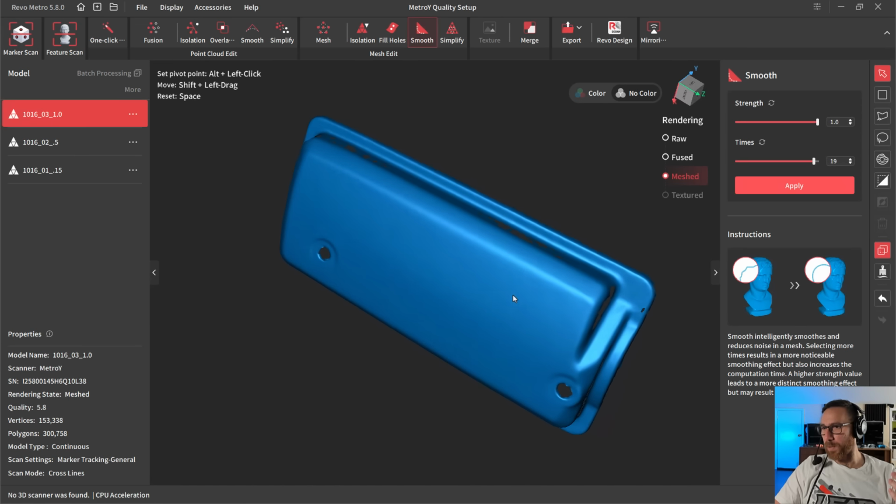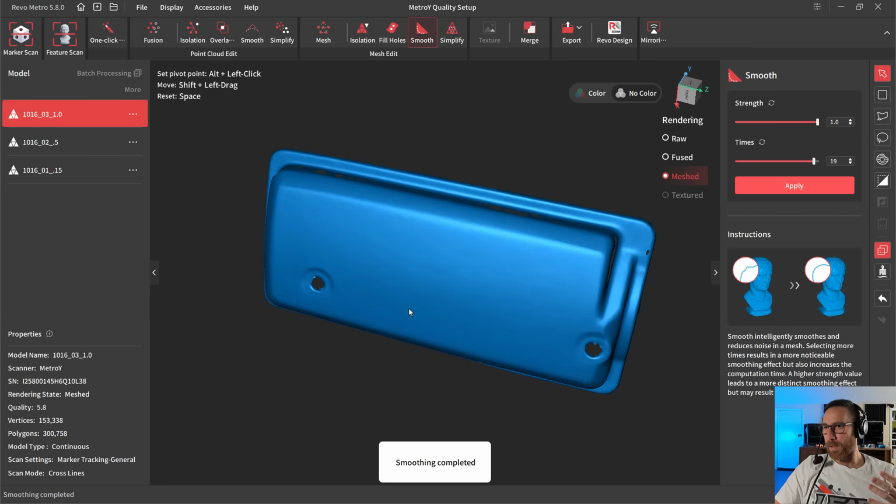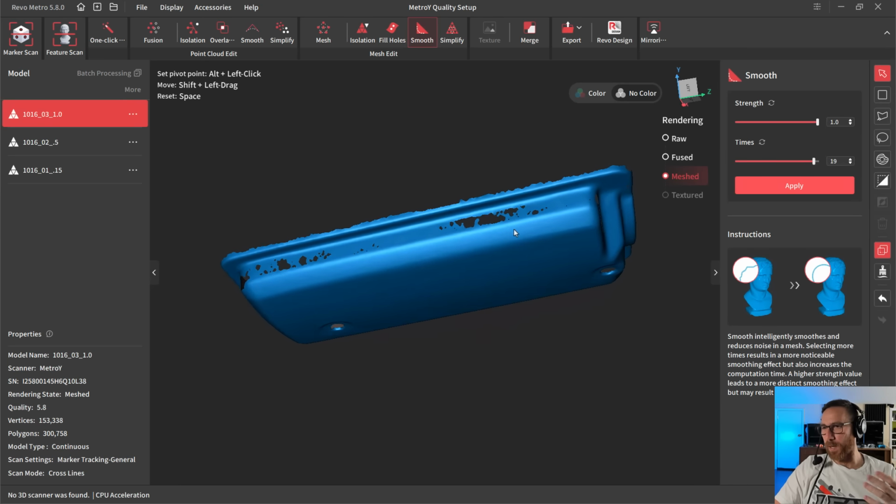And you can see we're still keeping those sharper transition corners, but we're smoothing out the tops. So again, I'm going to apply it one more time. And I think that's a pretty good result. I still have good detail on those corners. Of course, we're missing a bunch of data just because of the way I scanned it.